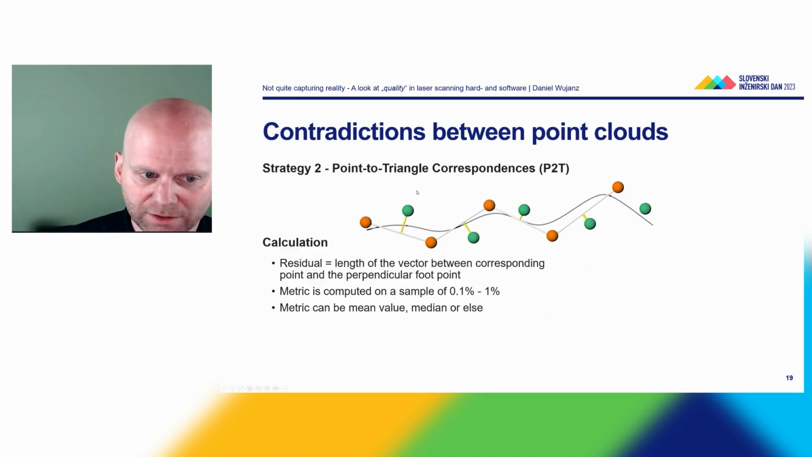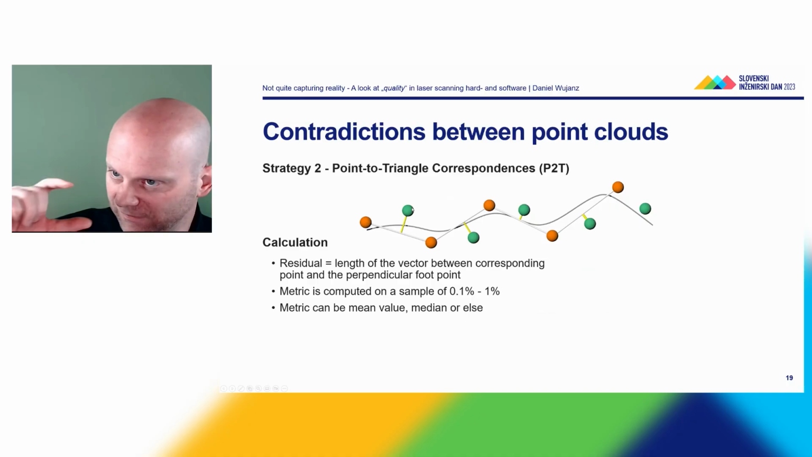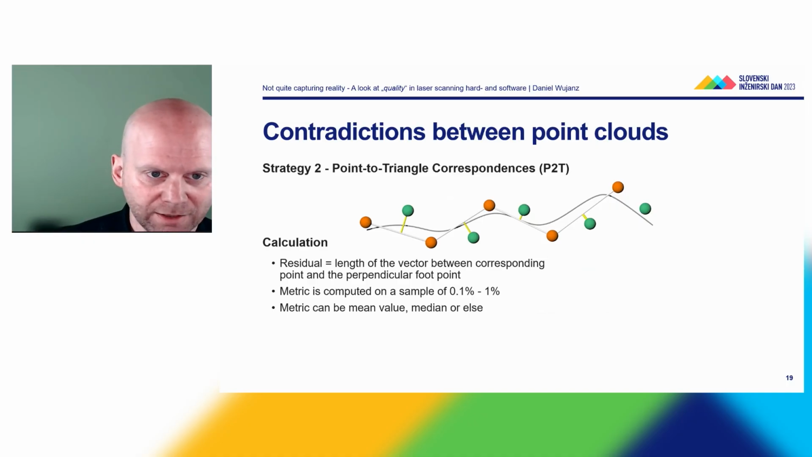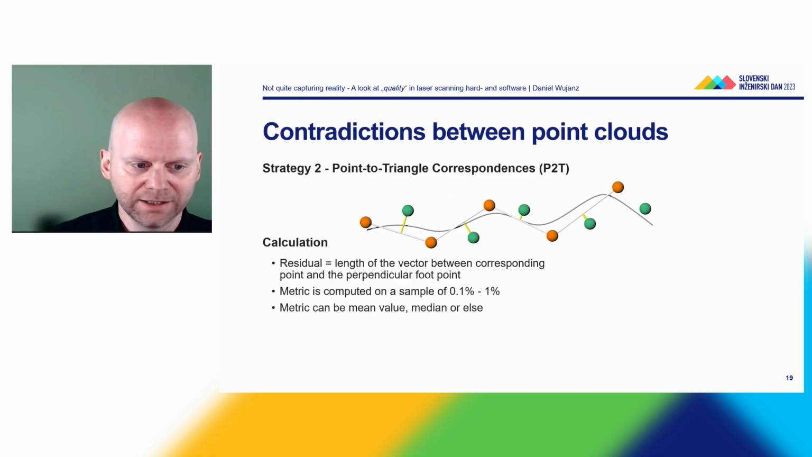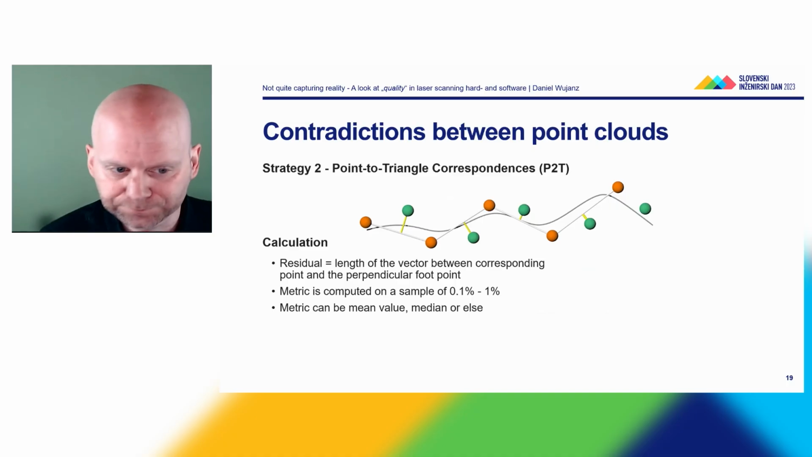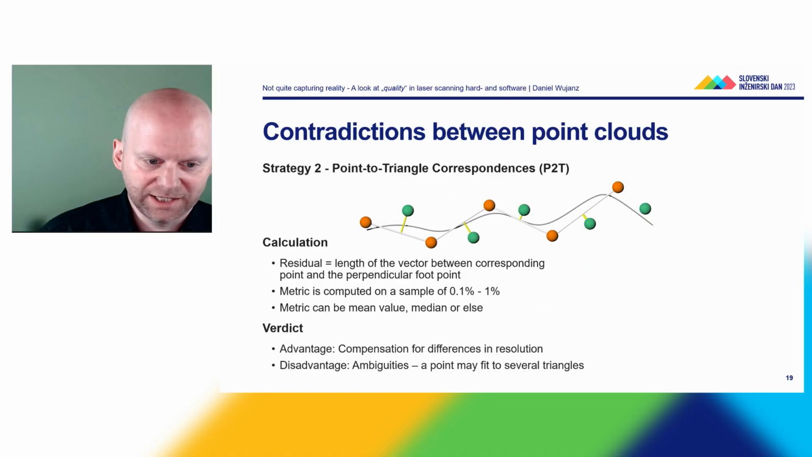If it is possible, then I'm computing the length of the vector between the green point and the perpendicular foot point, and you can see that it is already smaller than a point-to-point correspondence. Again, I'm computing these metrics only for a subsample of the overlapping region, and the metric can be the mean value, median, or something else. That's identical. And the verdict is, again, the good news is that we can compensate for differences in local resolution.